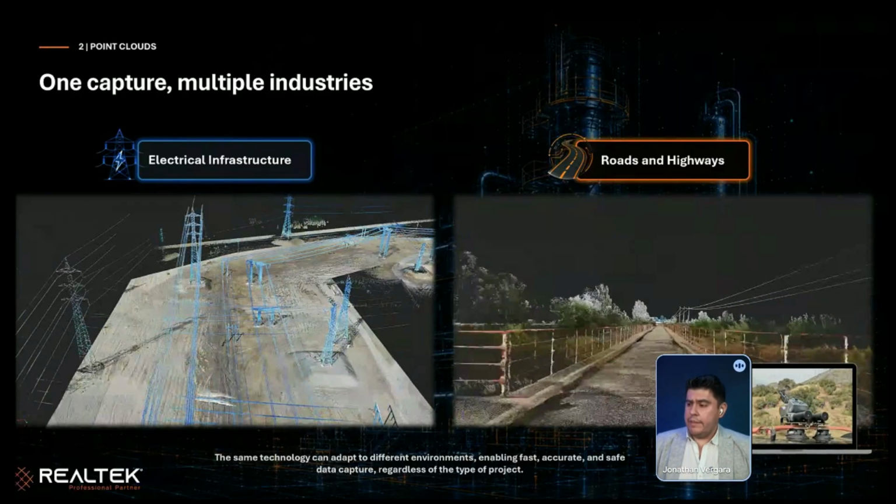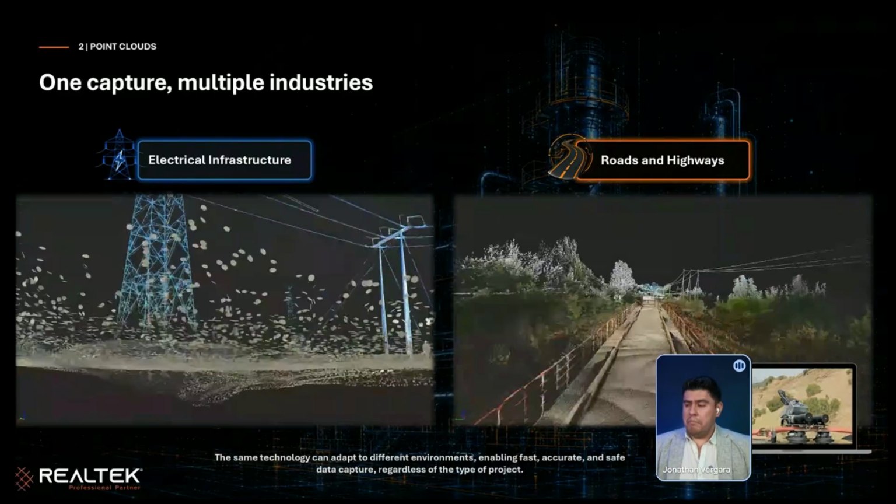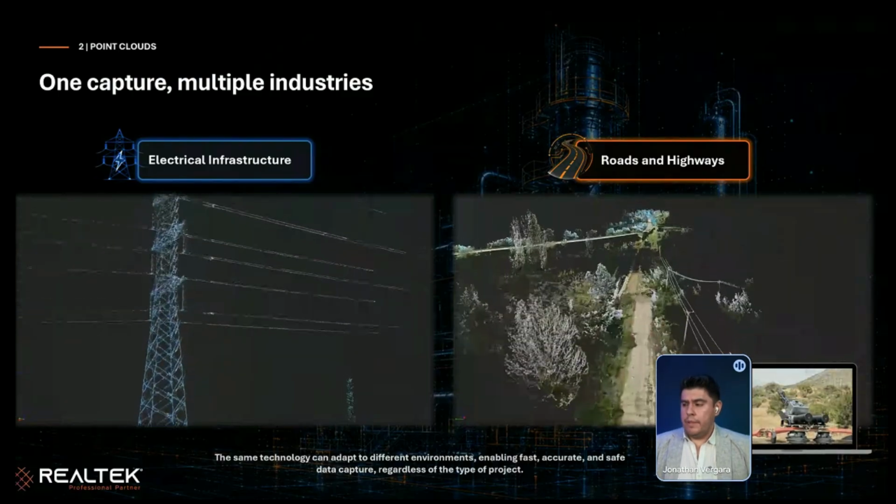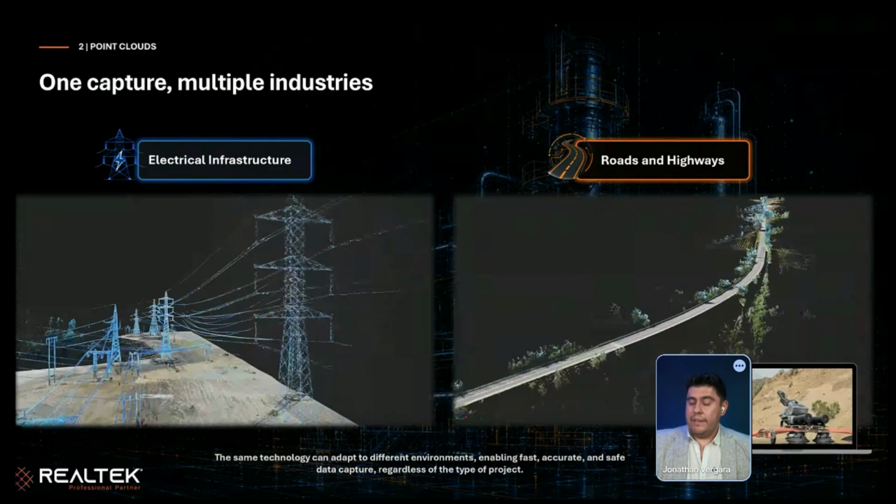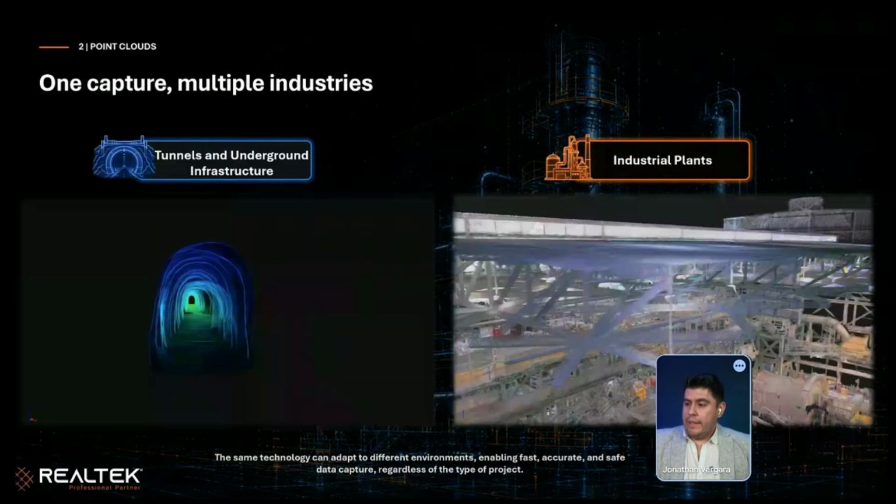The route was 7 kilometers long and took around 1, maybe 2 hours, and the data was 10 gigabytes. So in general, these devices are very fast, and even the point clouds are very beautiful too.